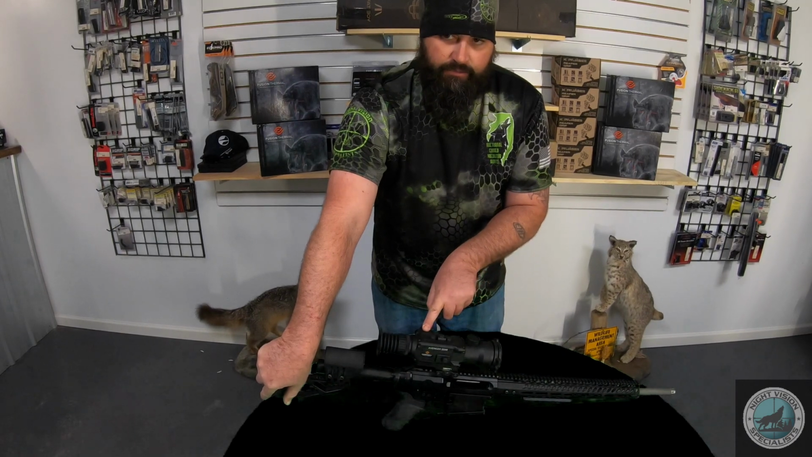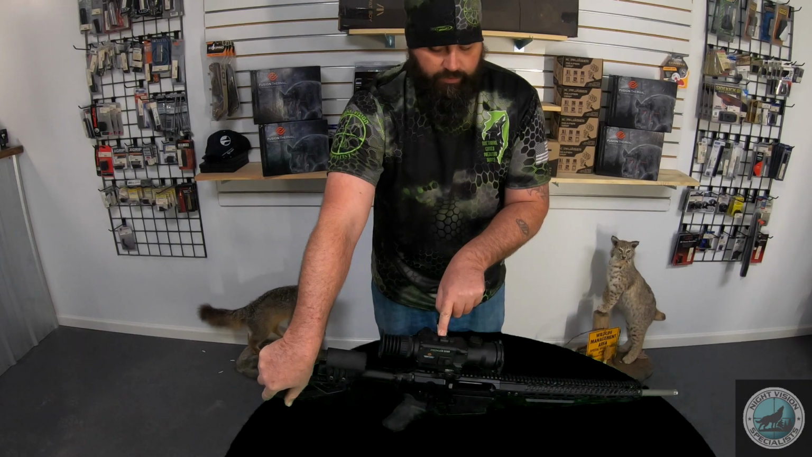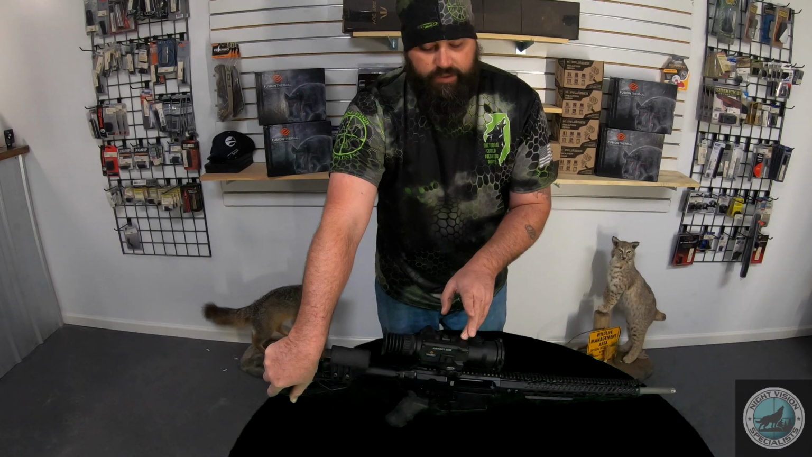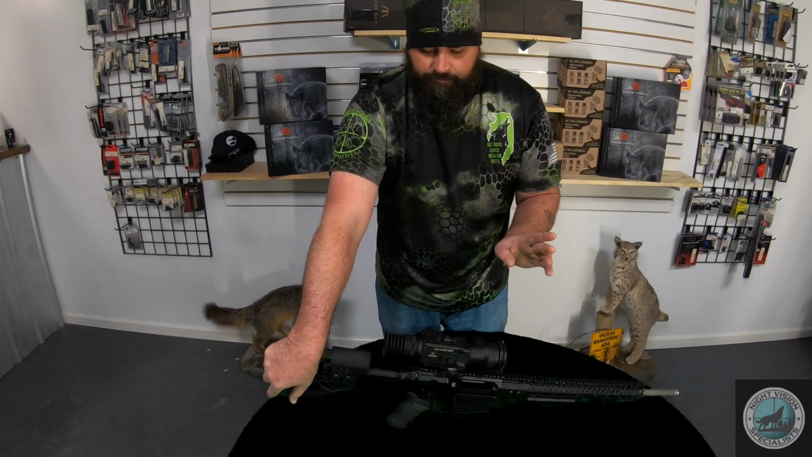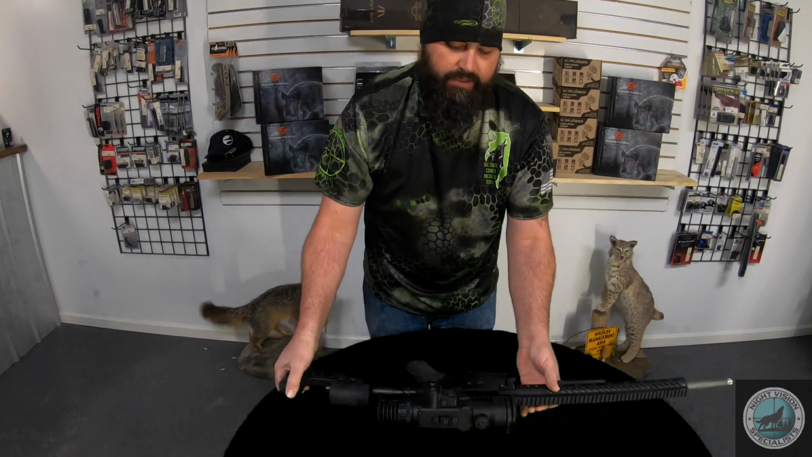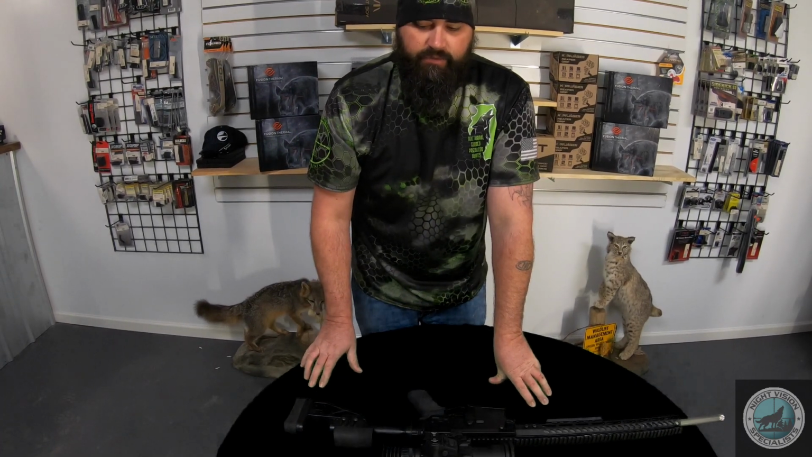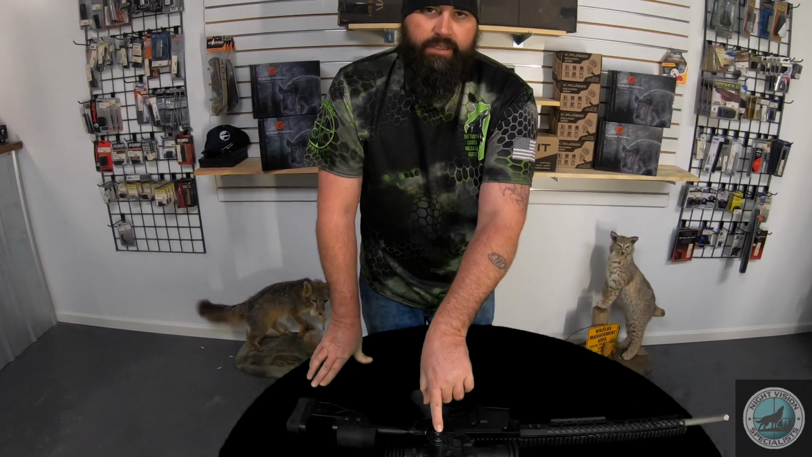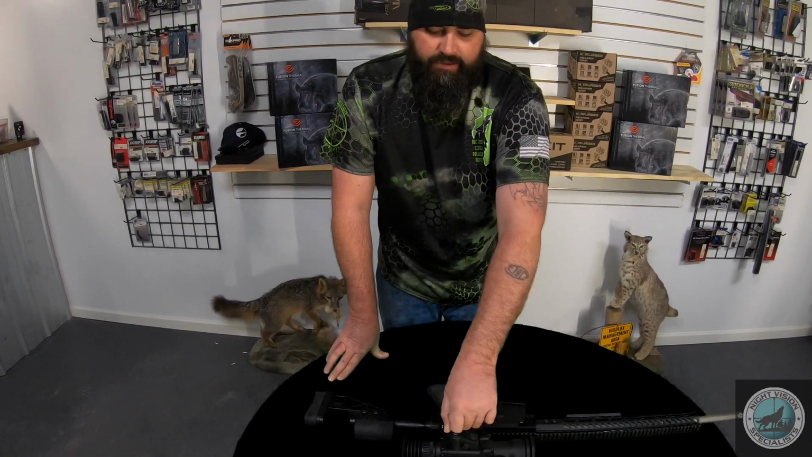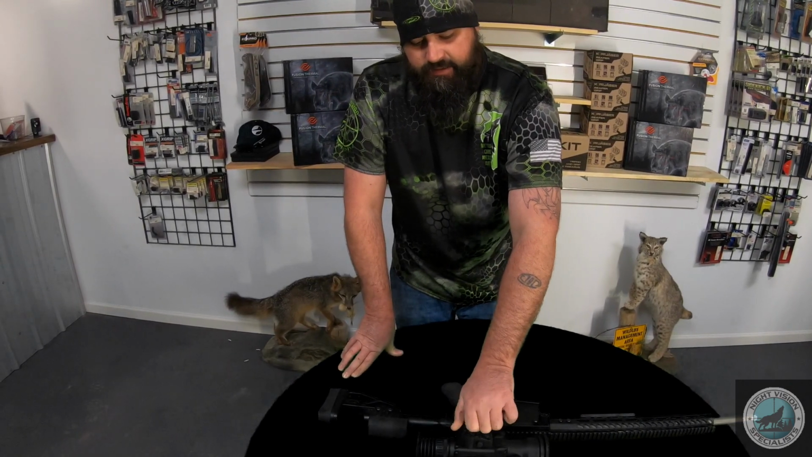It's Wi-Fi enabled. They do have an app that they're working on. I don't know that it's completed yet, but it will be soon. It has video and audio recording. You can take pictures. It's the whole package. But one of the best parts about this scope is it runs off 18650 batteries, 2 of them. Rechargeable. It comes with 4 batteries in the package. It comes with a charger. You just unscrew this thing, put your 2 batteries in, you're good to go.